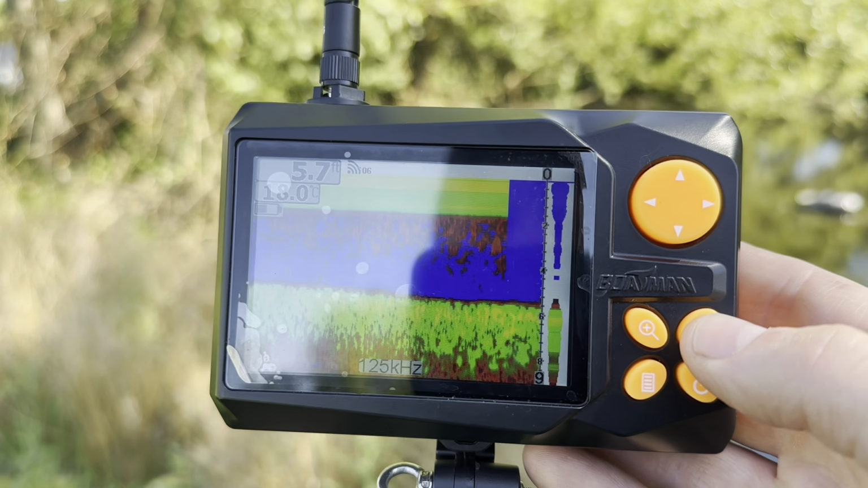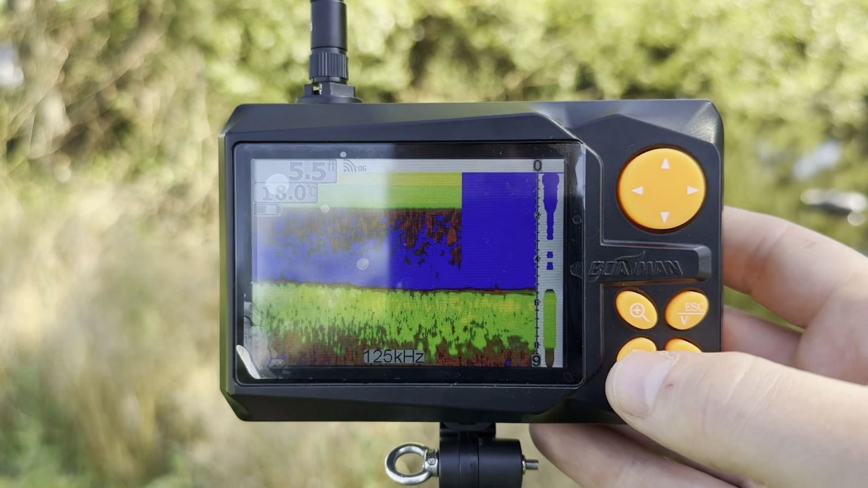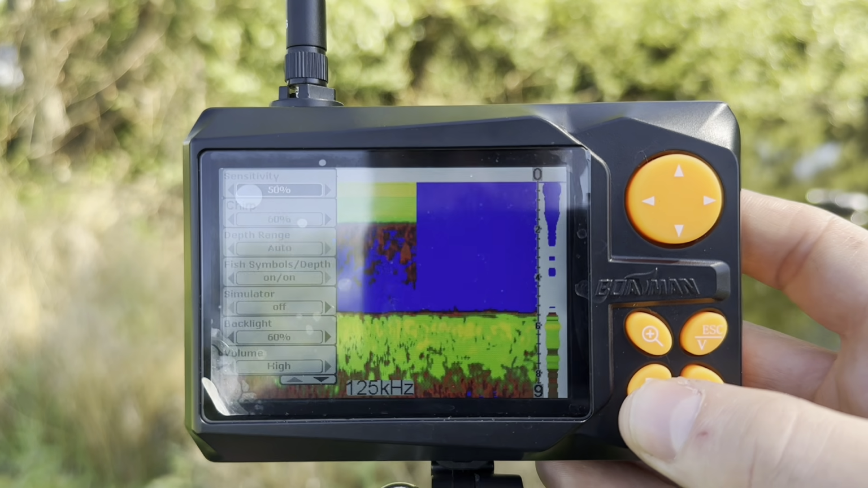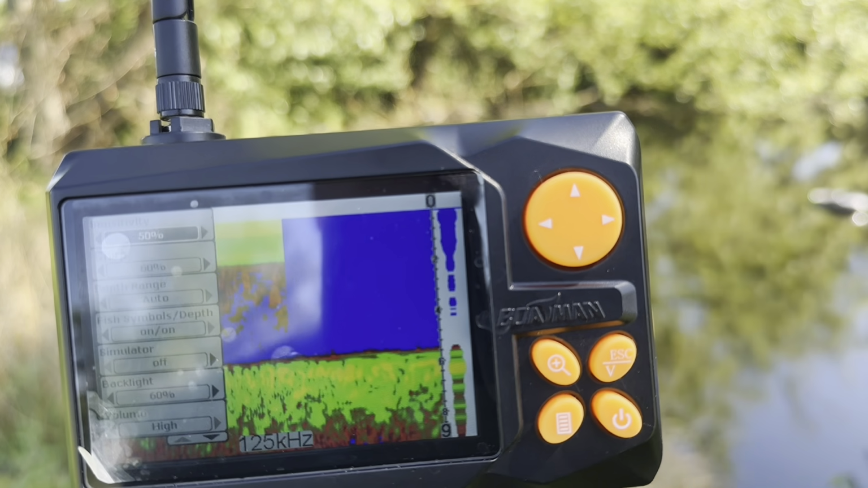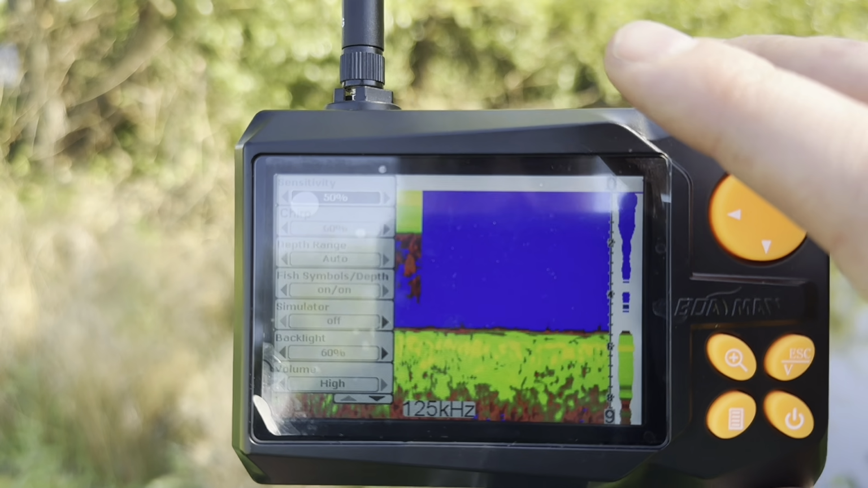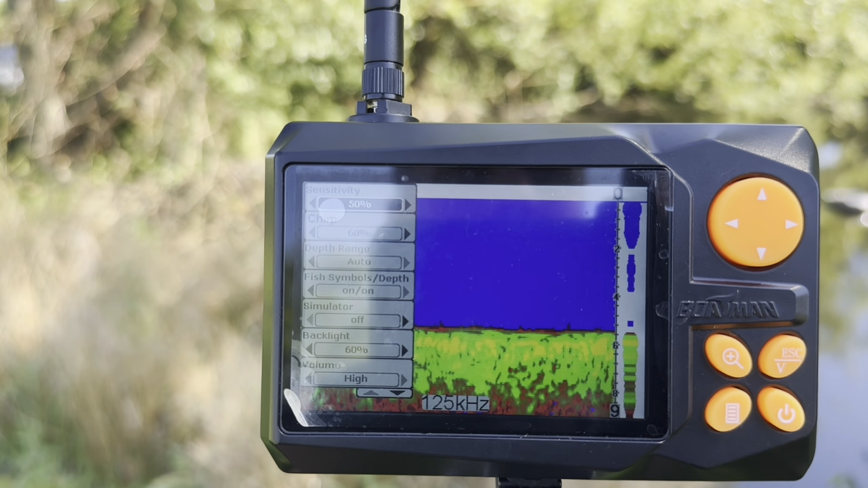Escape is for escaping out of the menu. This is your power button, so you press and hold to turn it on or off. And this is our actual settings menu. So here are some recommended settings. This isn't going to apply to everybody, and the user manual does have some really good recommendations in it as well, which I do recommend following, because water depth and clarity will also make a difference.